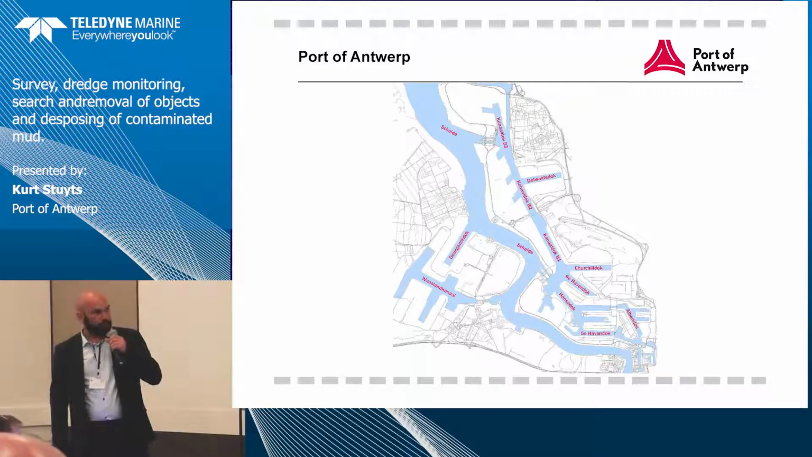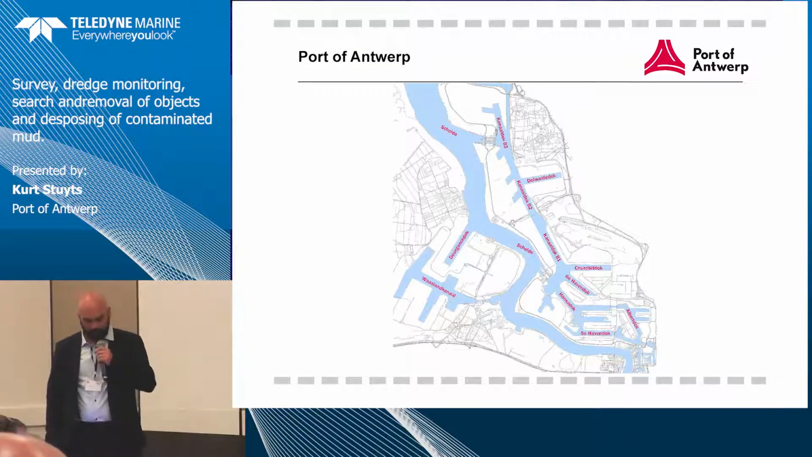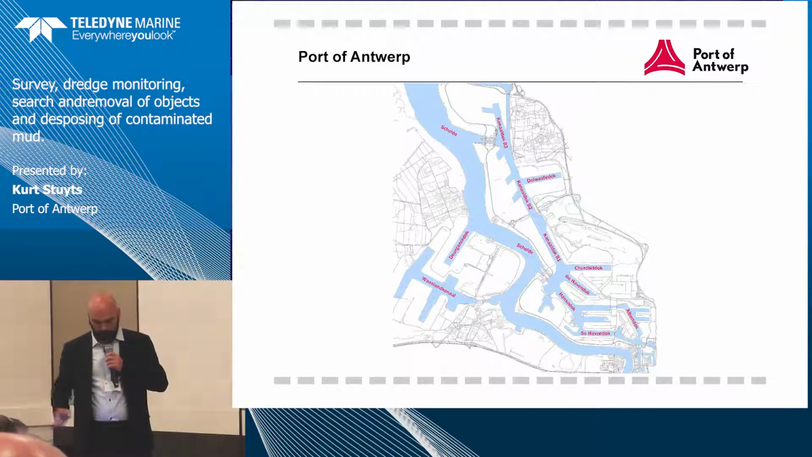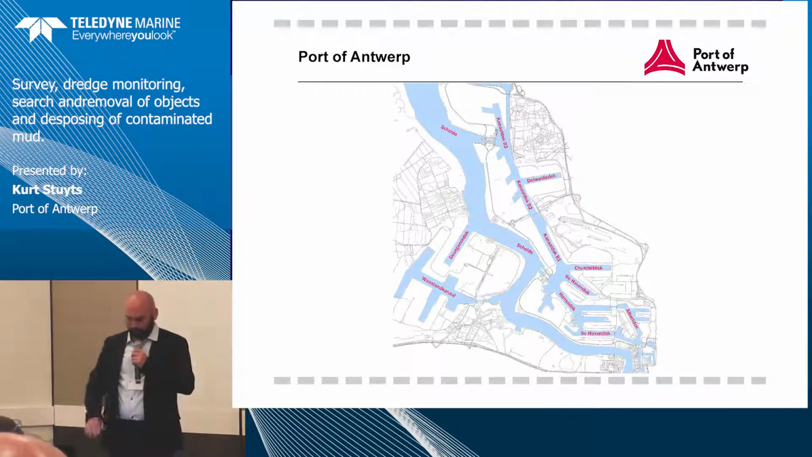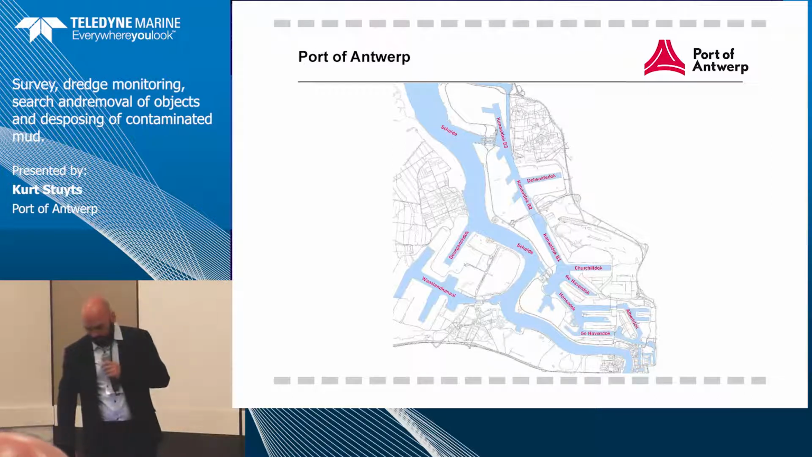This is our port for the moment. They're still thinking about expanding. We have one big dock that's subject to the fluctuation of the river. The other docks are all behind the locks, so that's a little bit easier for us to survey.